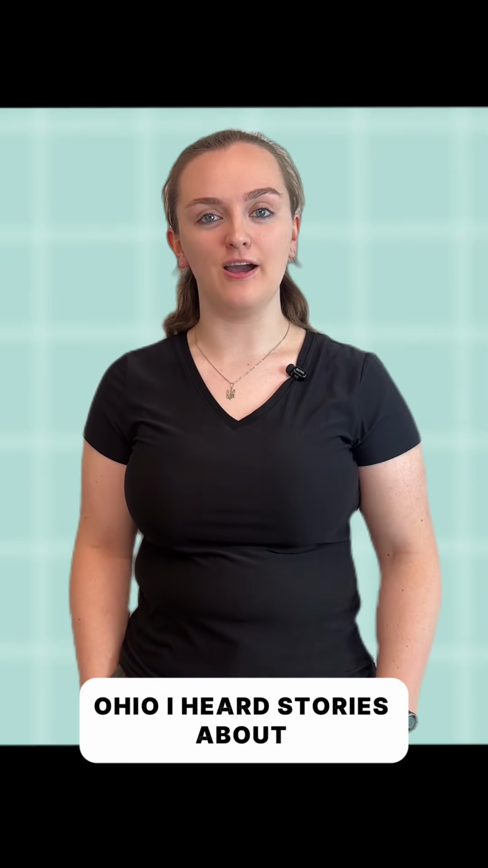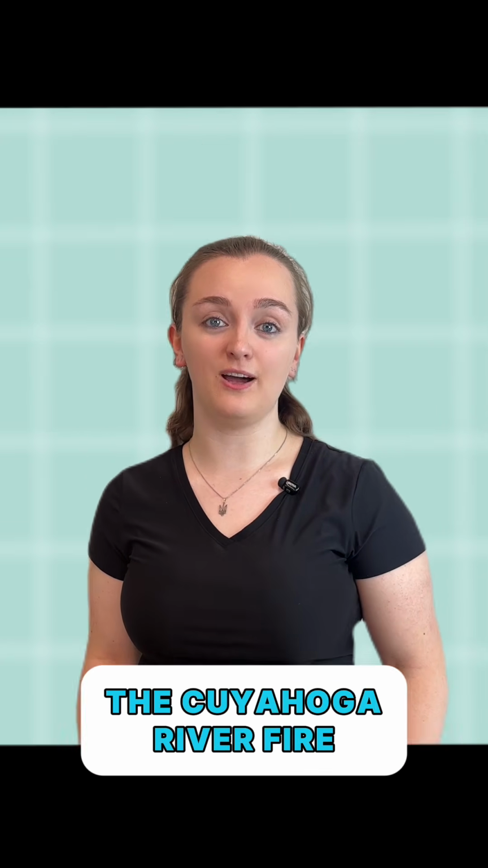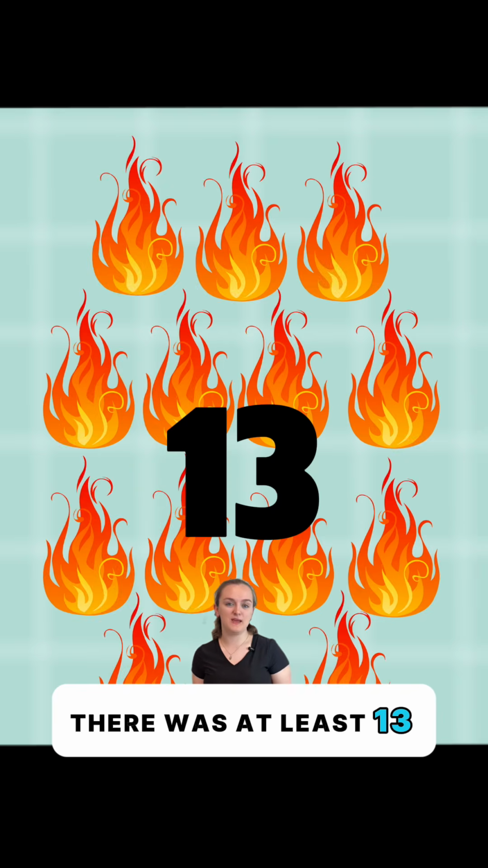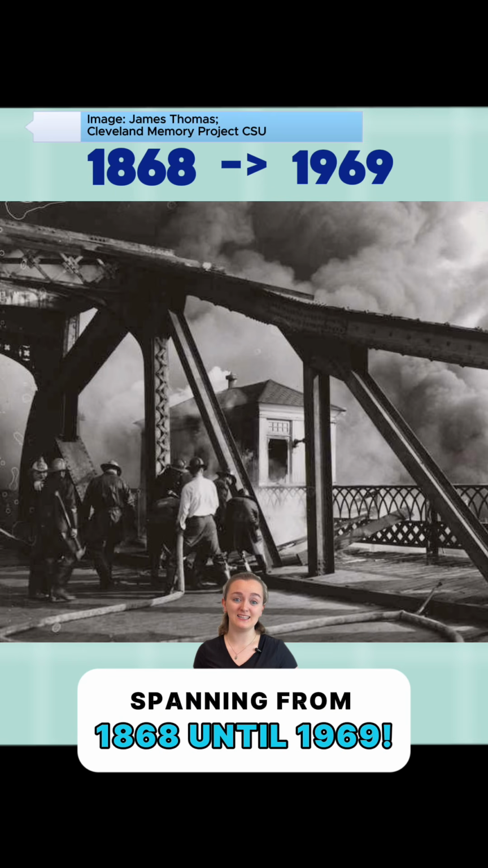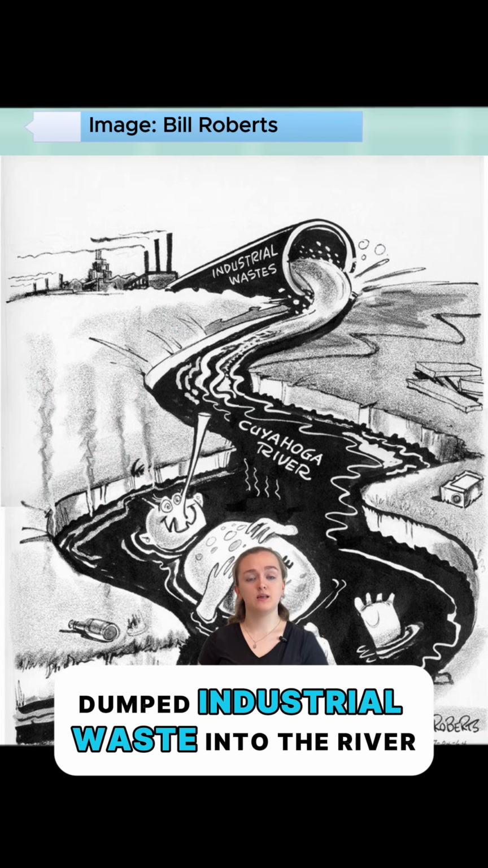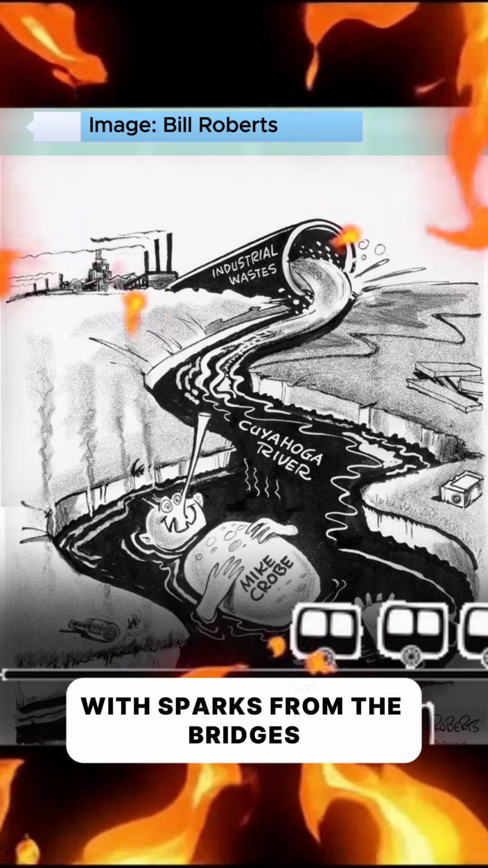Growing up in northern Ohio, I heard stories about the Cuyahoga River fire. Well, fires. There were at least 13 spanning from 1868 until 1969, and way more unrecorded in between. Manufacturing companies dumped industrial waste into the river, and then the trains would ignite it with sparks from the bridges.